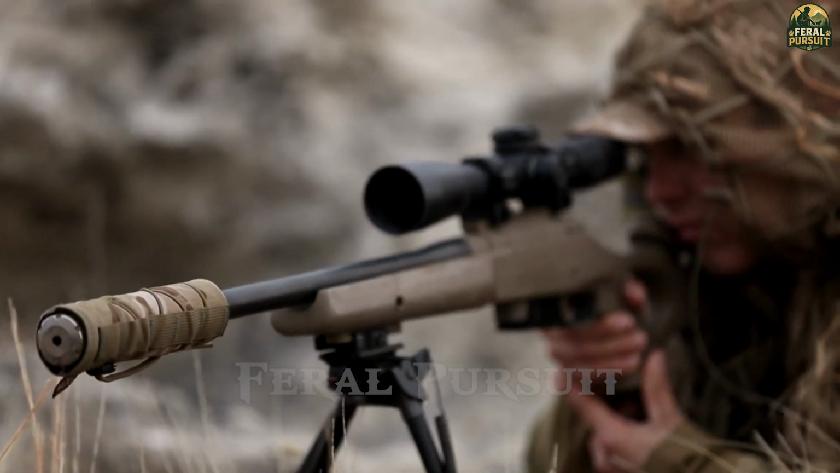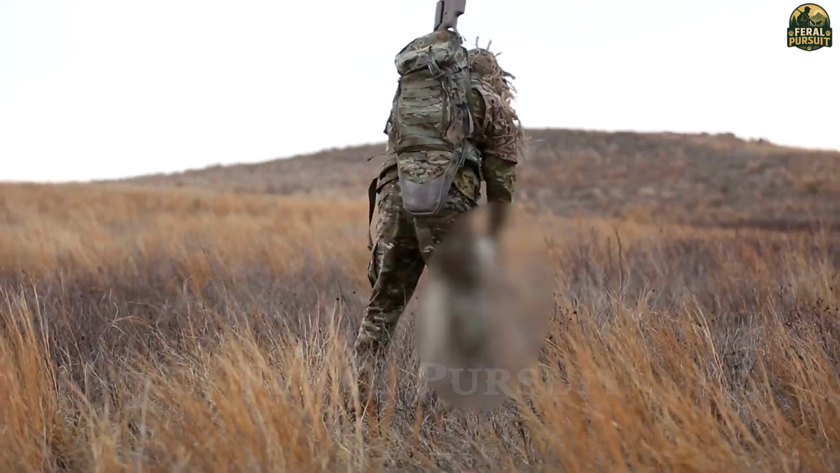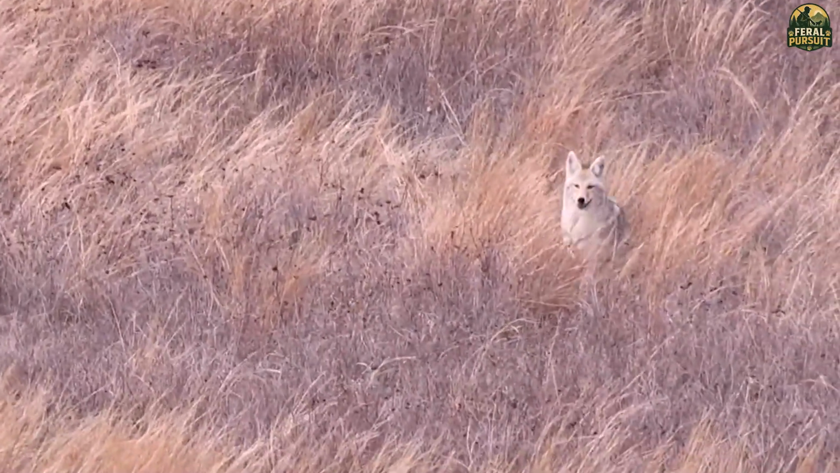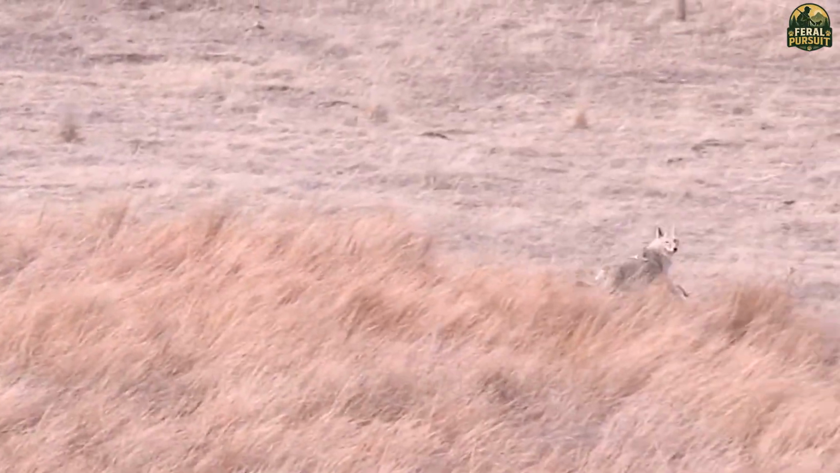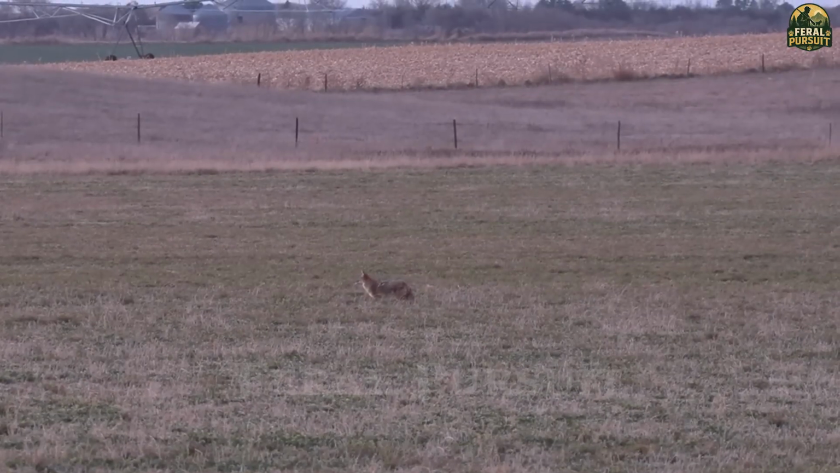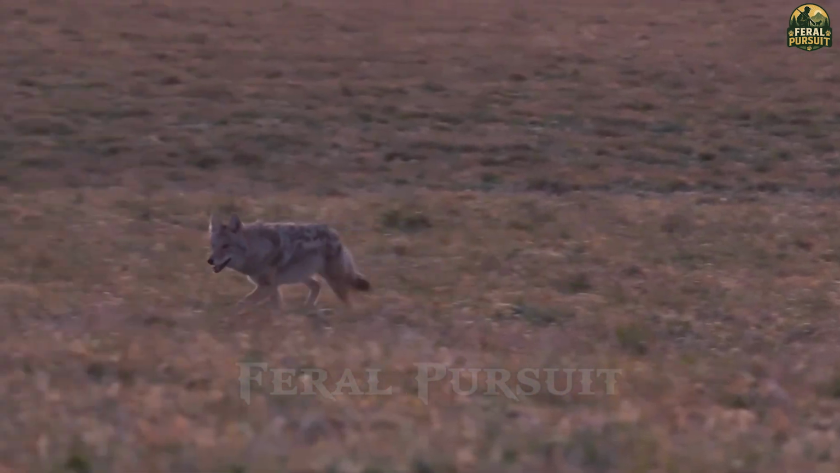A pair of coyotes appeared in the distance, their keen senses scanning the field. I held my breath and waited until they were close. One shot downed the prey. The second coyote moved in, oblivious to the danger. Another shot echoed, and it too fell. Just when I thought it was all over, a larger silhouette appeared. I did not hesitate. A quick, accurate shot to the beast's chest, instantly downing it.